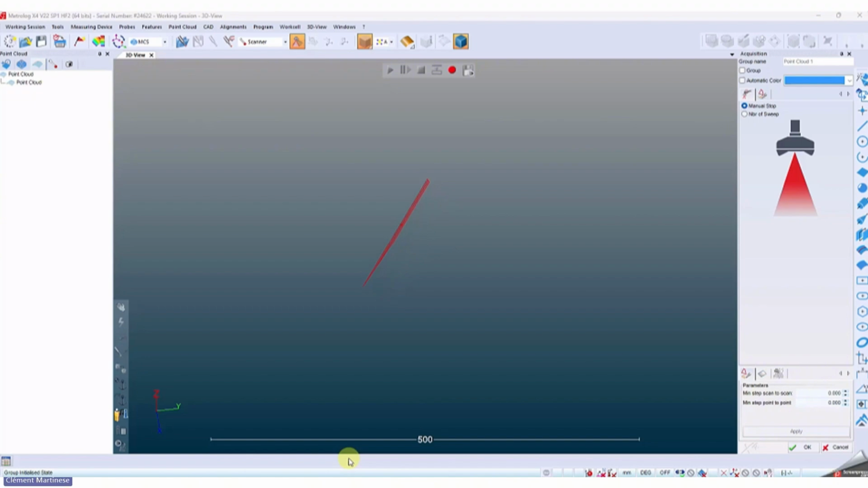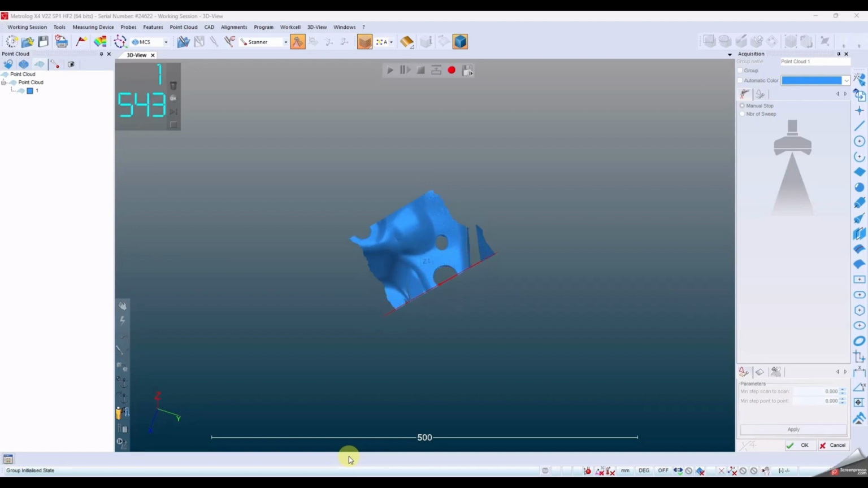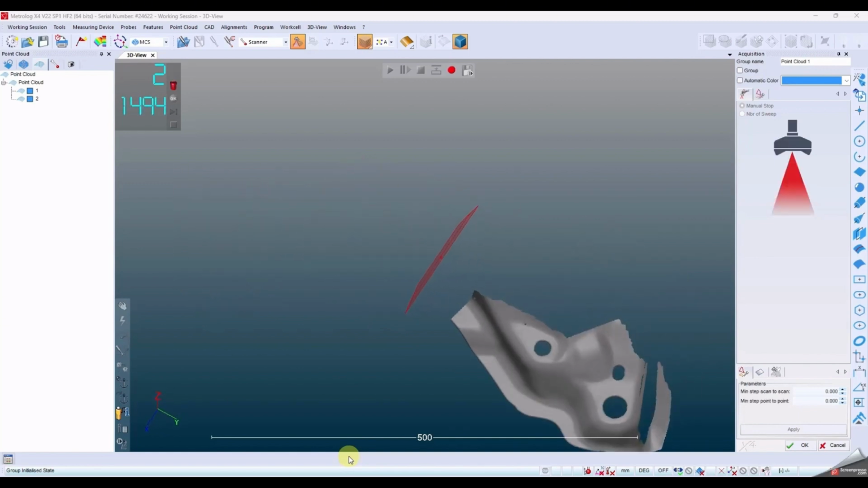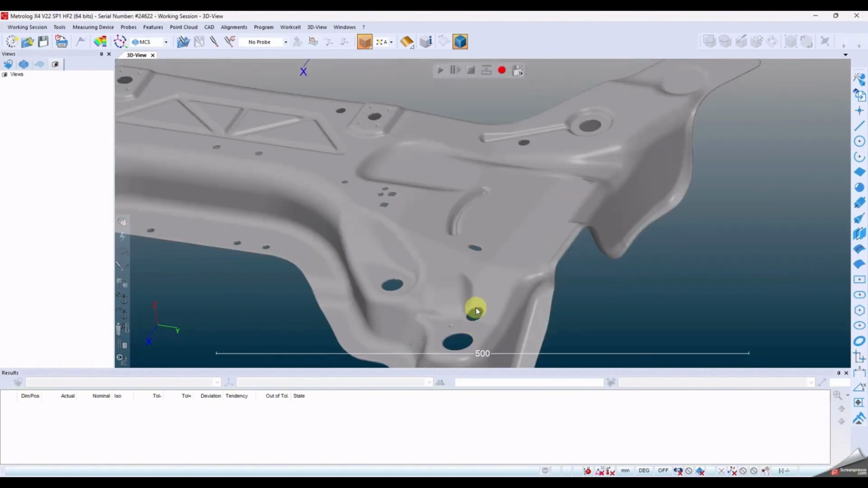The scan appears instantly in the 3D view. Switch to skin mode on the fly to change the display and get a fresh visual perspective. As you can see, automatic orientation is a game changer. It helps you instantly spot scanned and missing areas for better interpretation. At the end of the process, you've got a flawless scan, ready to kick off your inspection analysis.